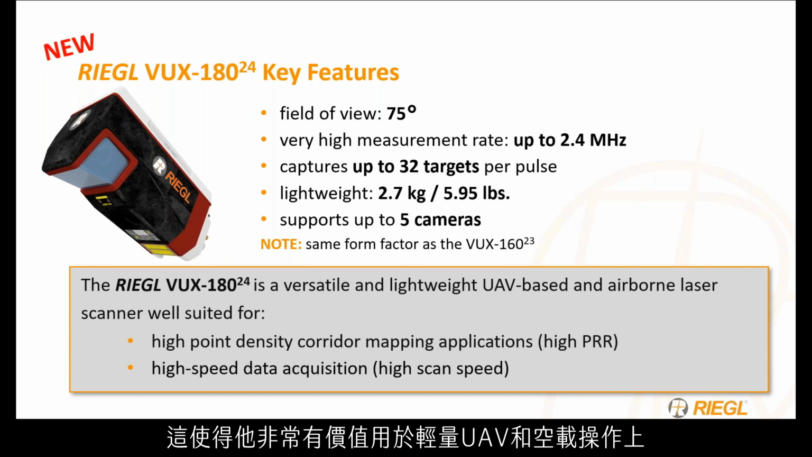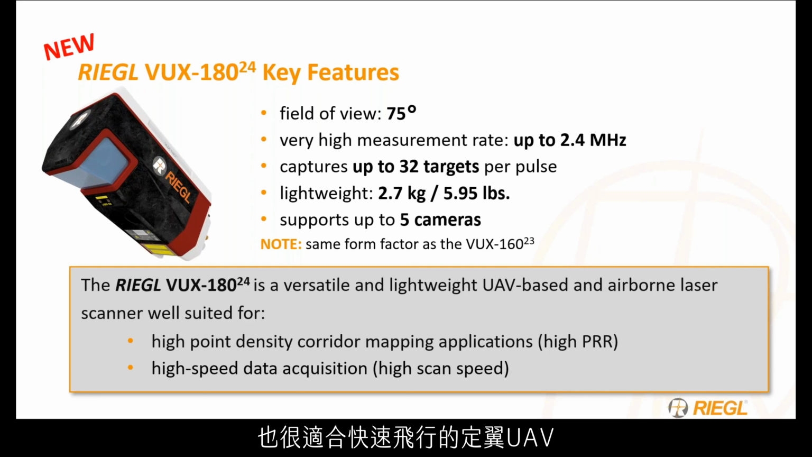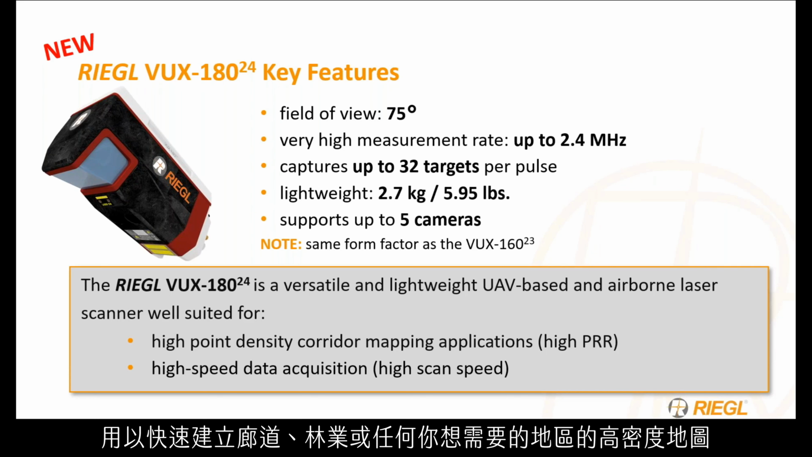This makes it extremely valuable for lightweight UAV operations and airborne operations, and it's perfectly suited for fast-flying fixed-wing UAVs to create high-density maps in corridors, forestry, or anything you would need to fly over very quickly.